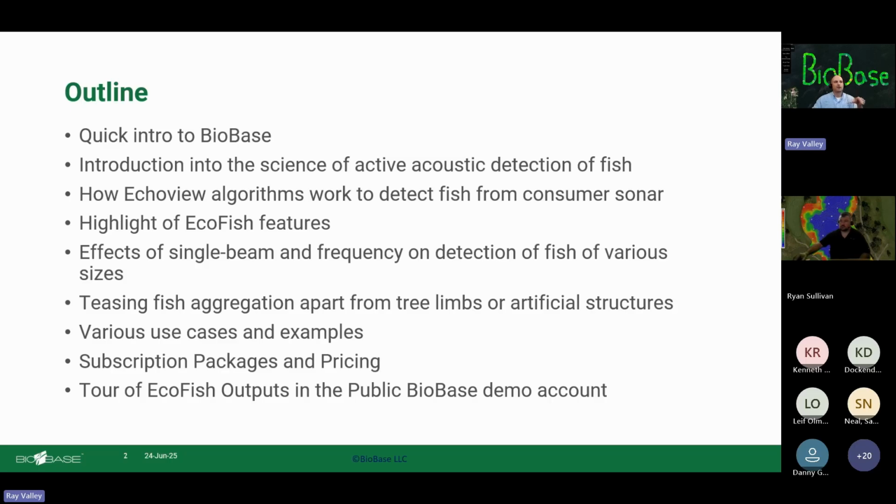We may run a little short on time at the end, but I'll show you where the demo account is. And the demo account's great because you can go in there and play around with data sets. You can pull data sets. You can get an understanding of the look and feel of BioBase and how it works.